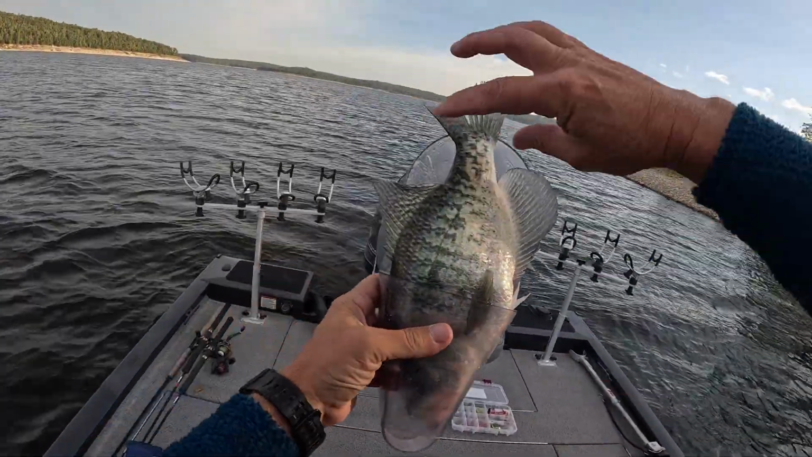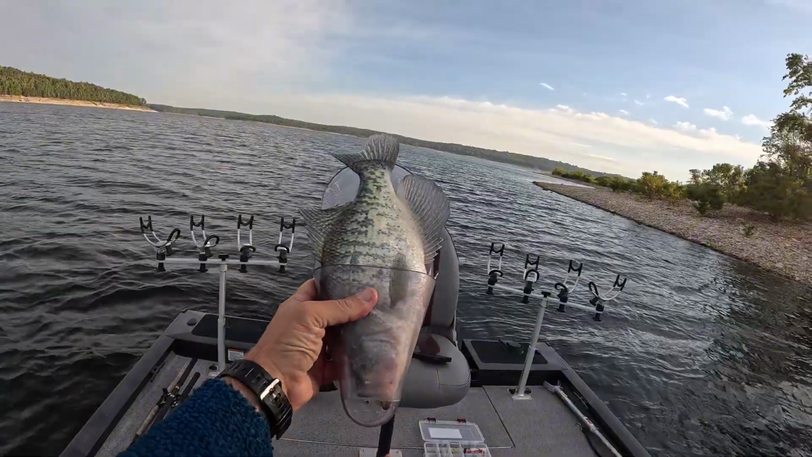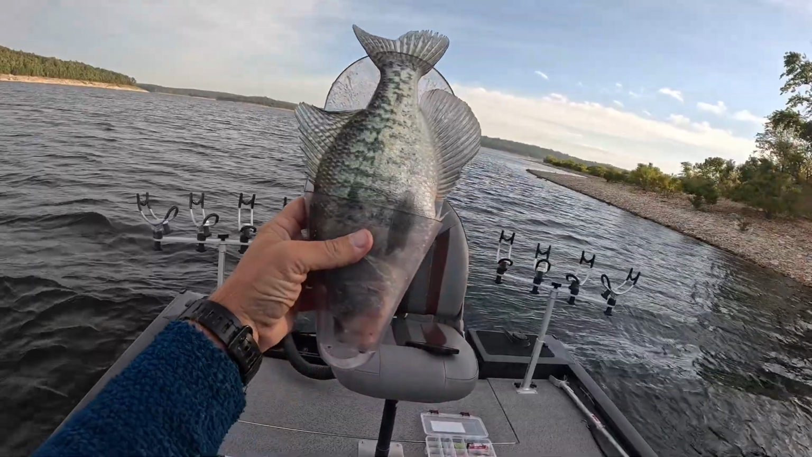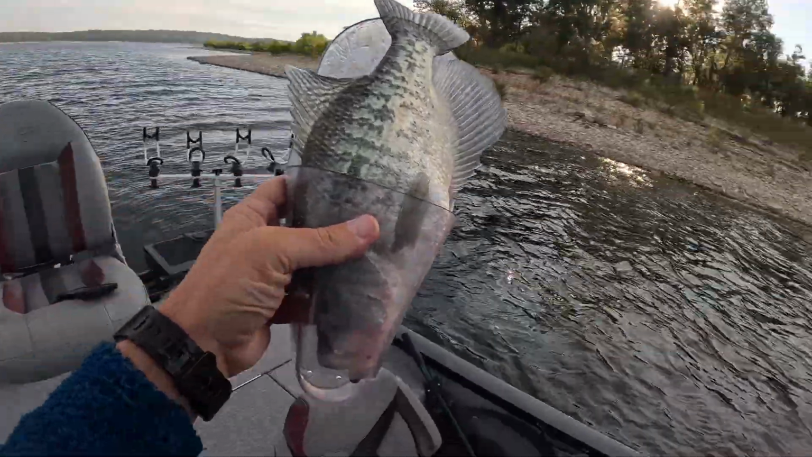Yeah, he's too broad to even get him down in there. Pretty close to the end right here, maybe a 1/2 inch, and he's a good 1.5 inches, 2 inches beyond. So he's at least a 13.5 inch crappie. That's a good one. Yes, sir.